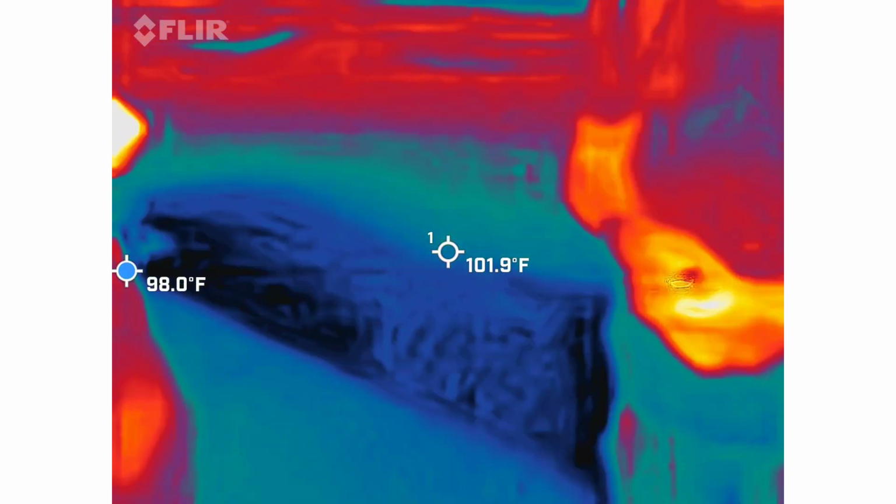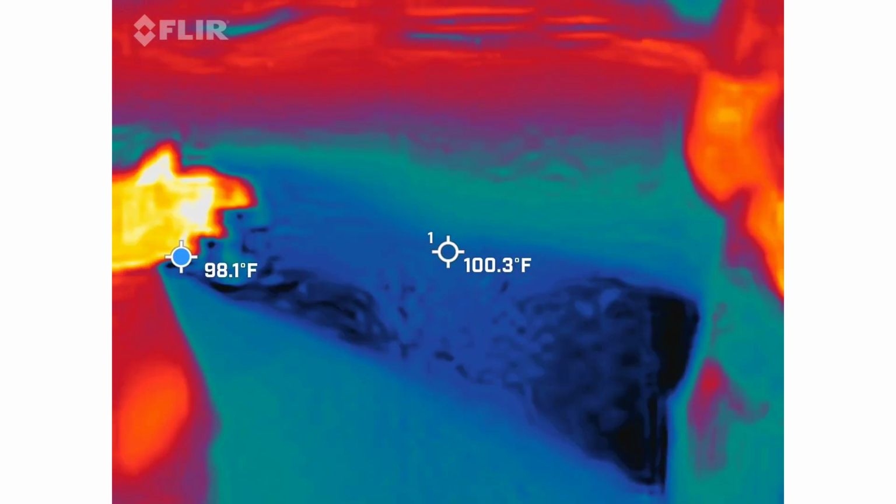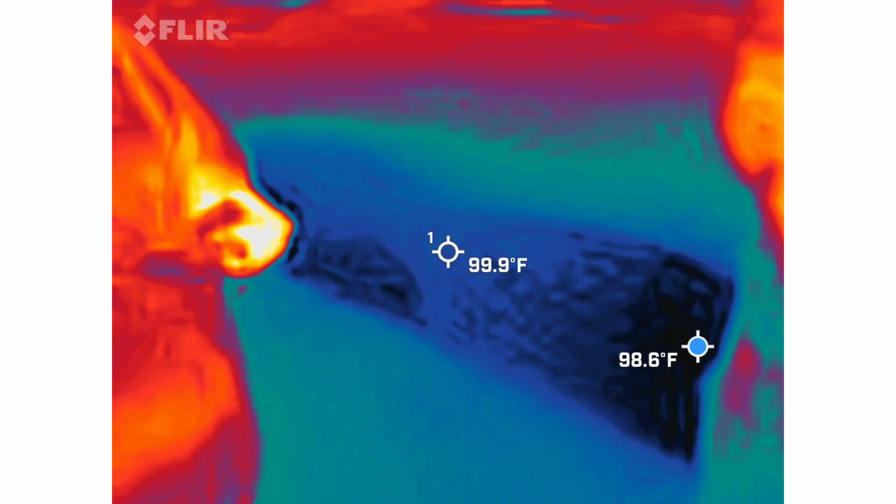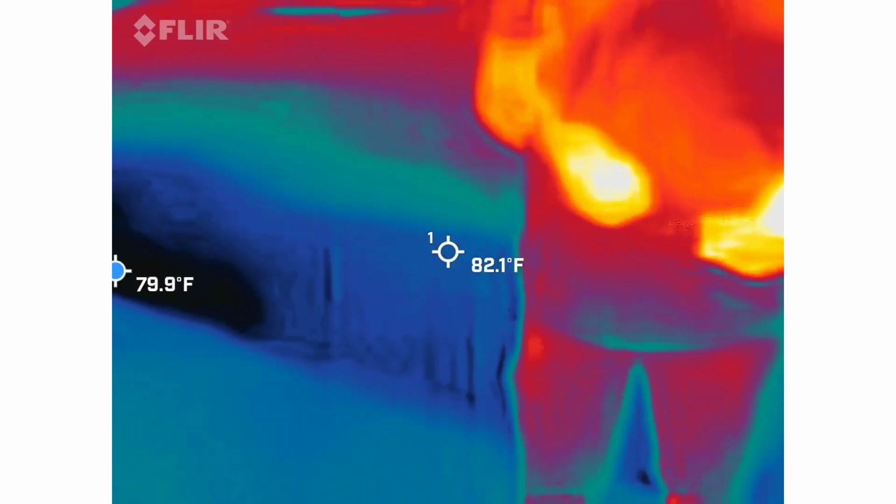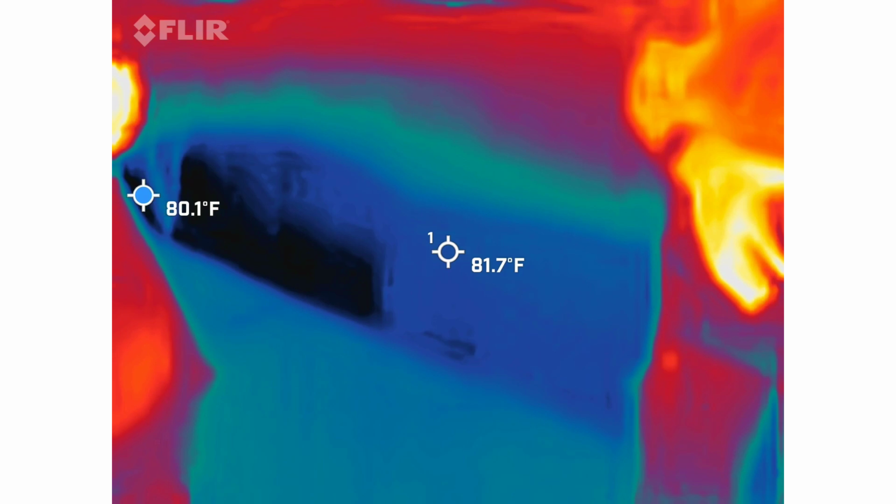The street's hot as hell. Yeah, it's pulling the heat from the daytime. It's like 110. Yeah, actually, go ahead and stop that. That's a little too high. That's probably up to about 92, 94. Okay, I'm seeing about 85. About 85? Yeah. Okay, fair enough.